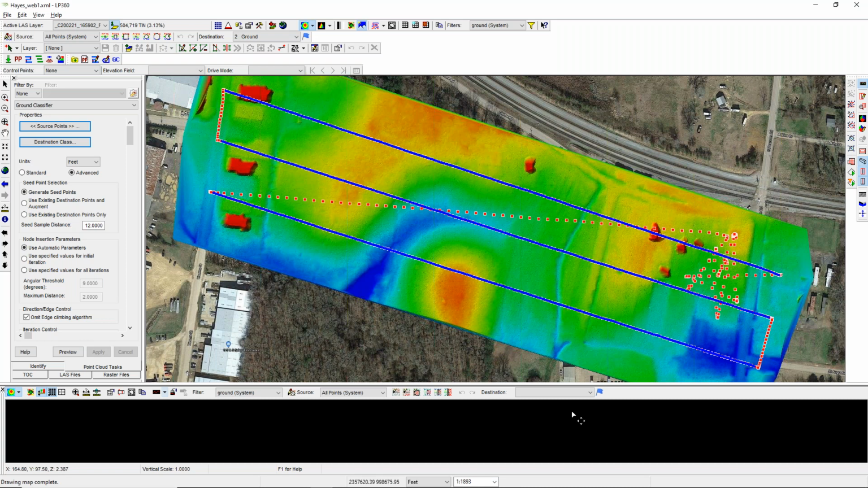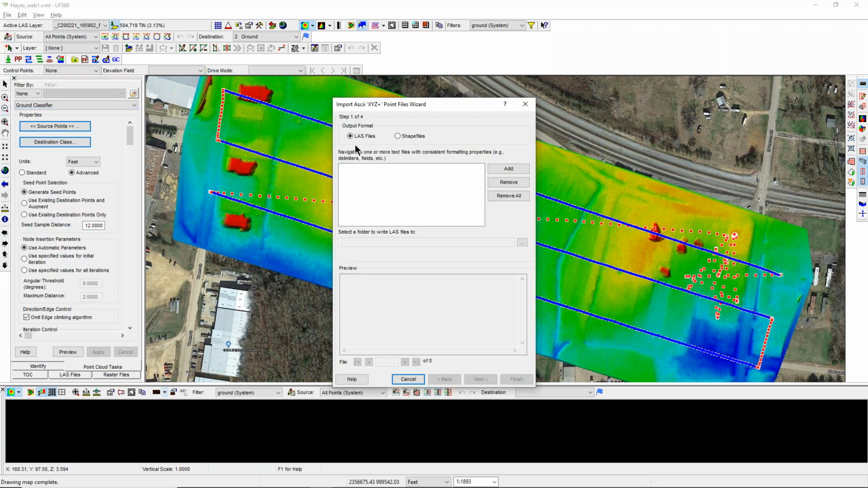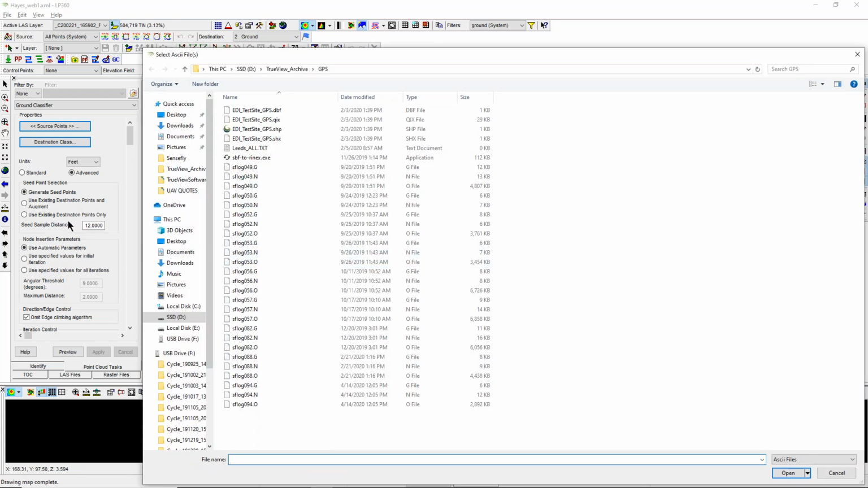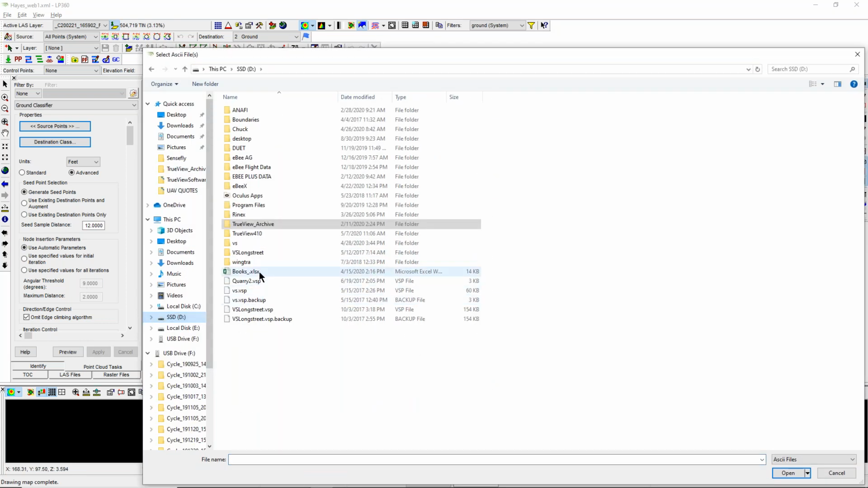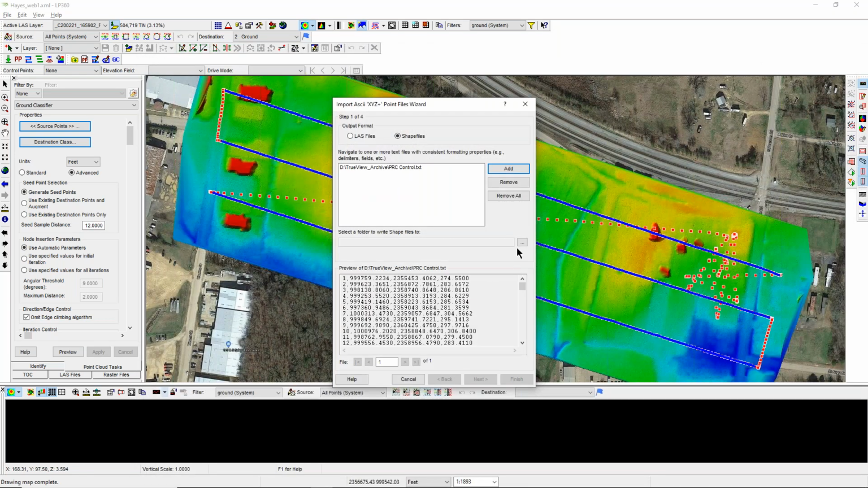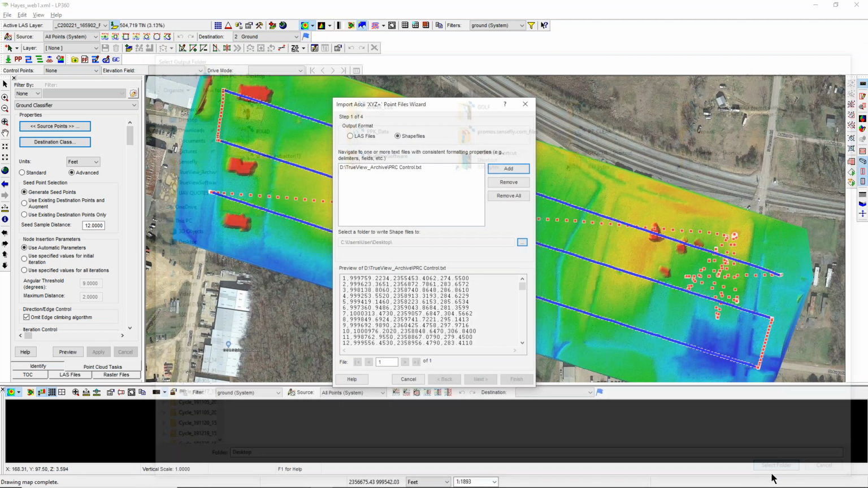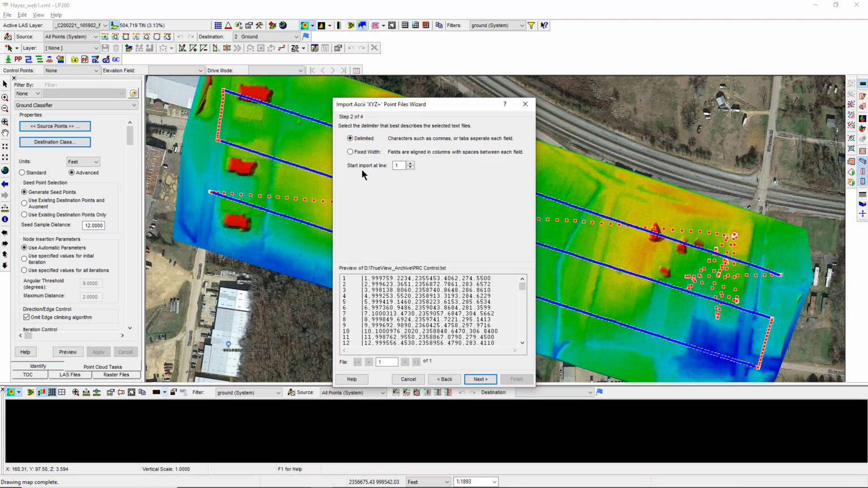Let's just do this. Let's go here and go to import from ASCII, and I'm going to choose shapefile and hit add. I'm going to grab the control right here. I don't care where this goes, so I'm just going to say desktop, hit select folder, and then go next.